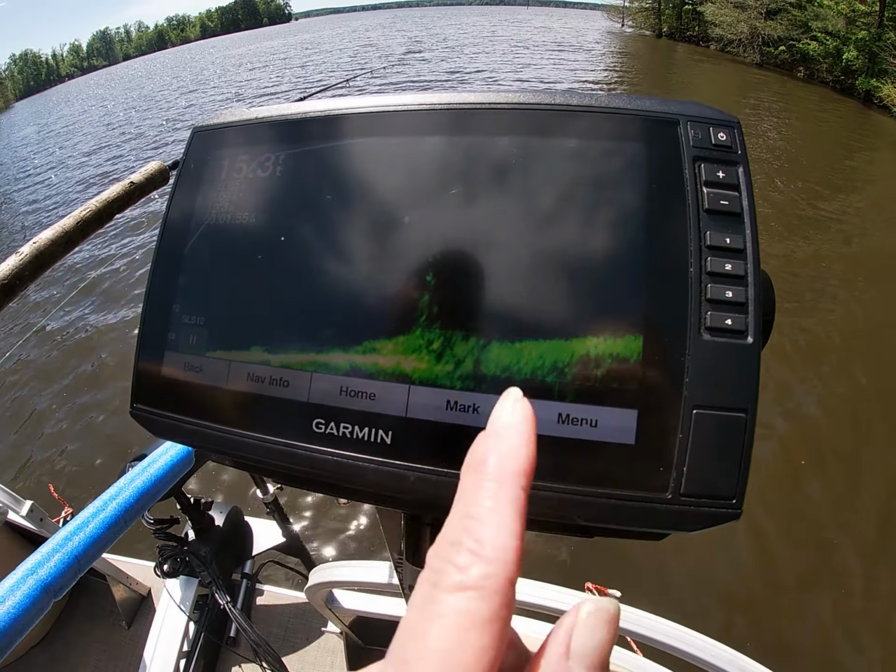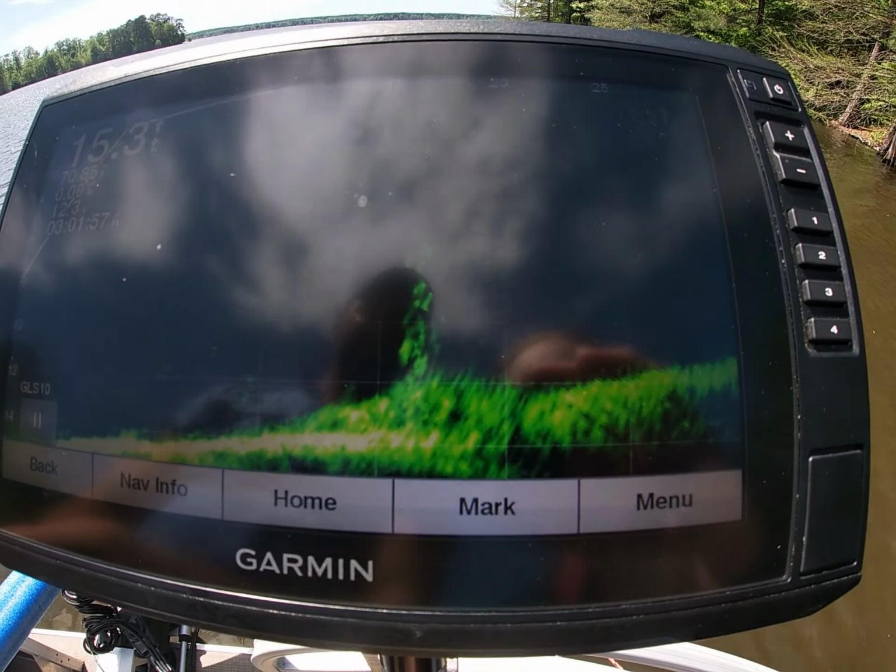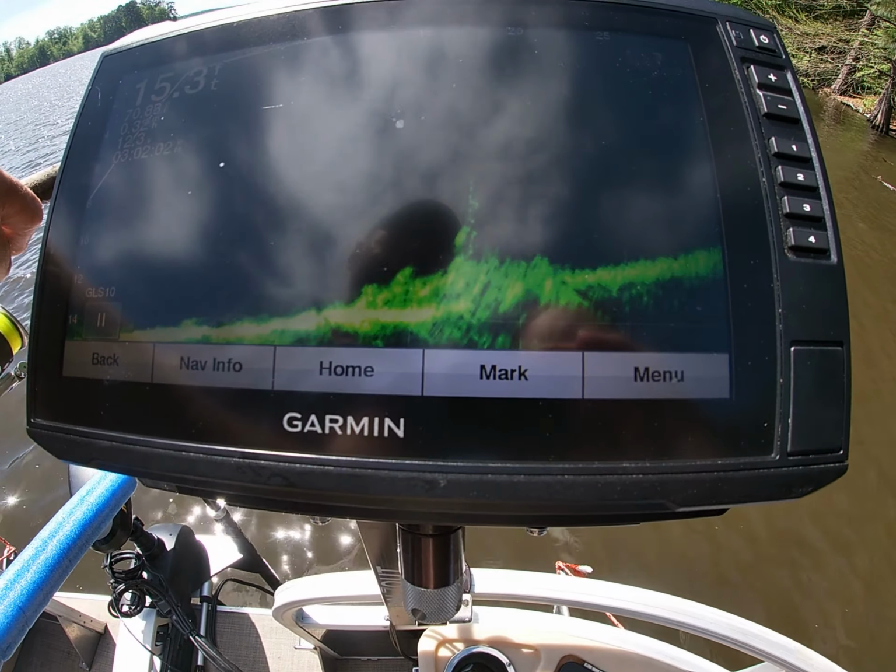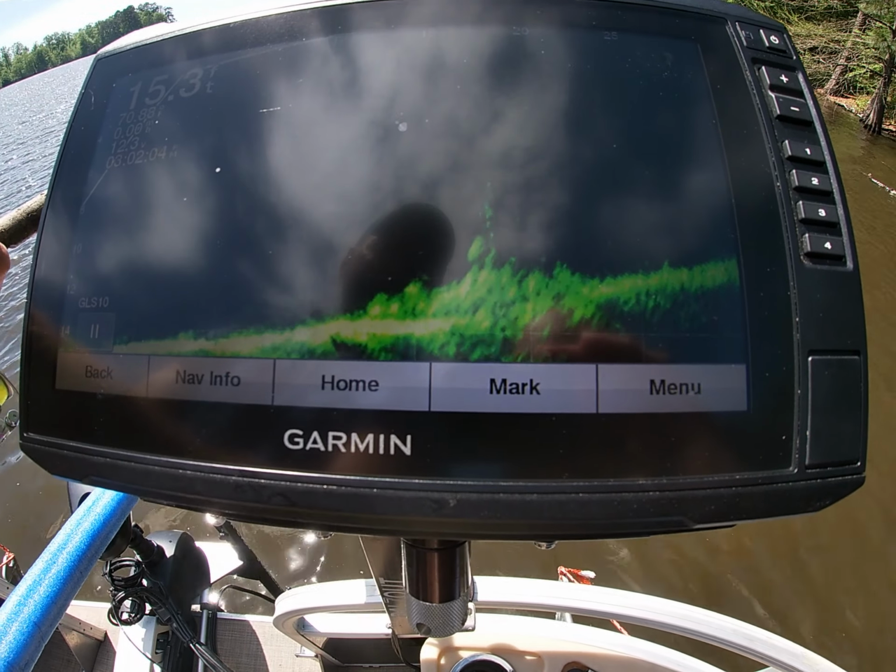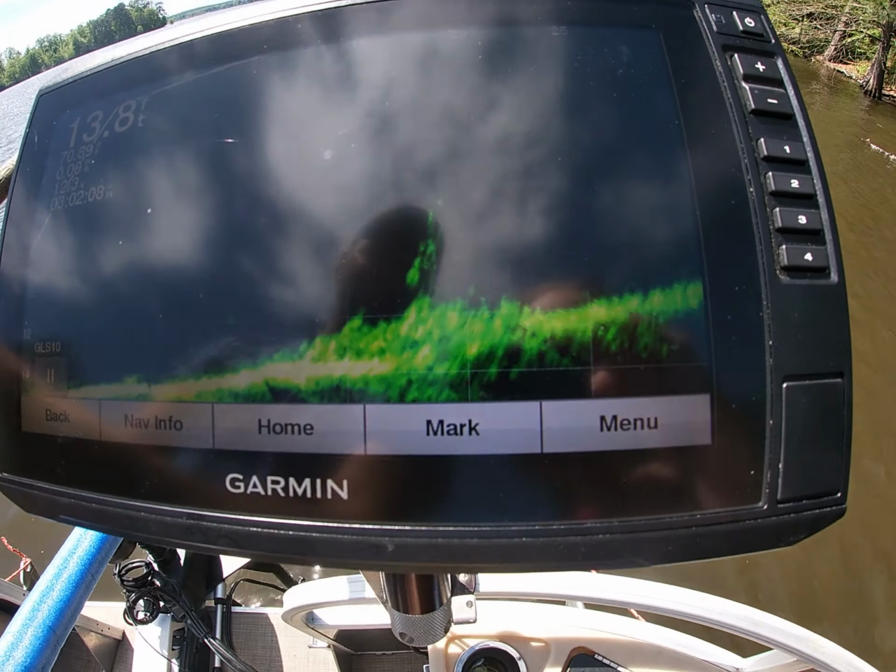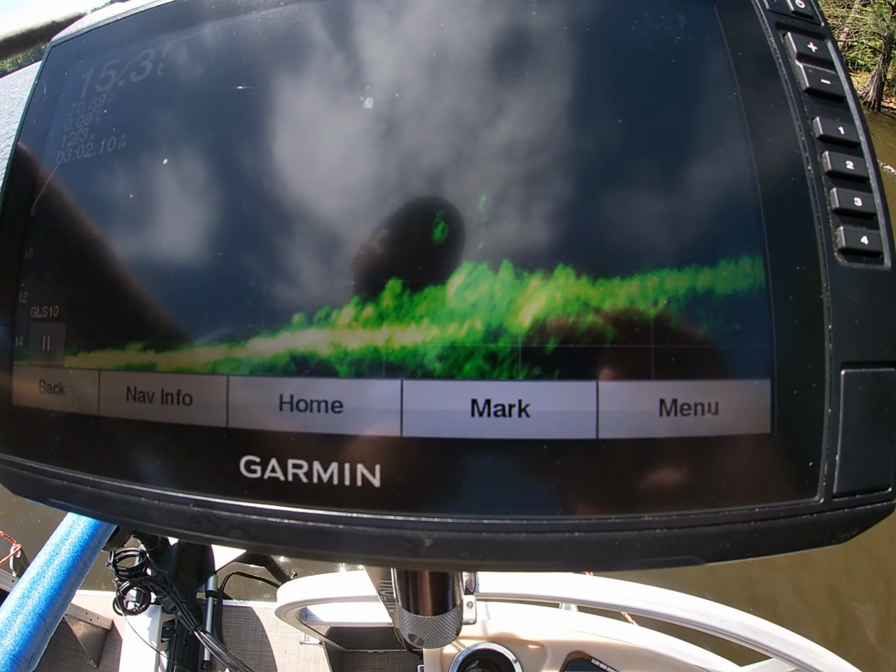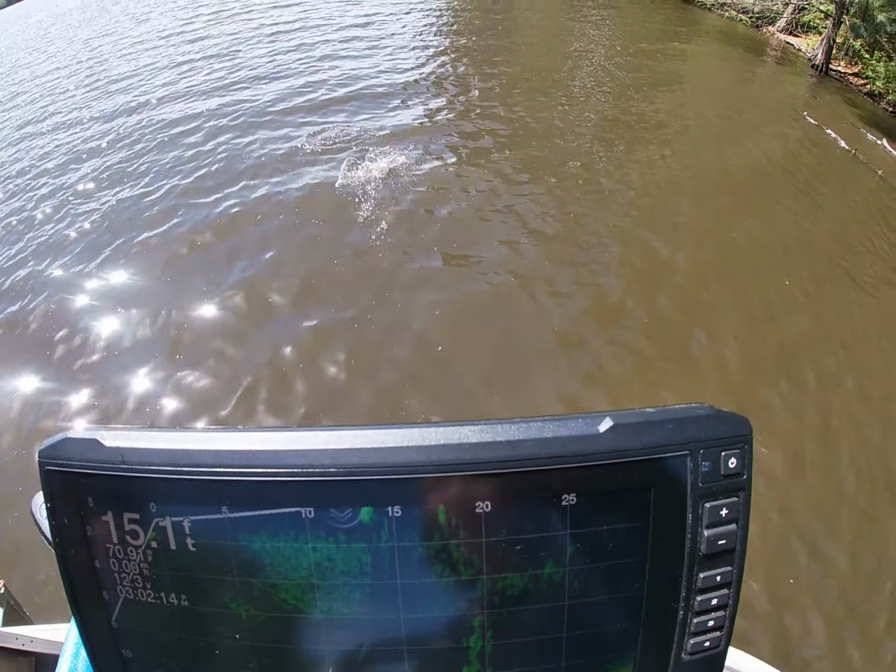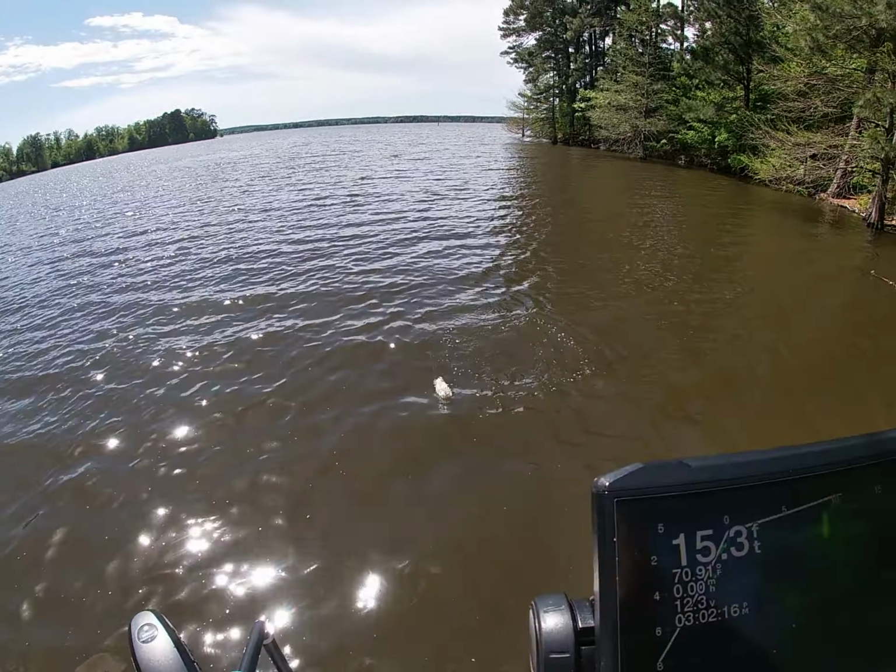Where are they at? I think there's one right tight on the bottom of that stump right there. See him down there? There he goes right there. He's going to chase it. There he is. Okay, I think you've caught all of them.